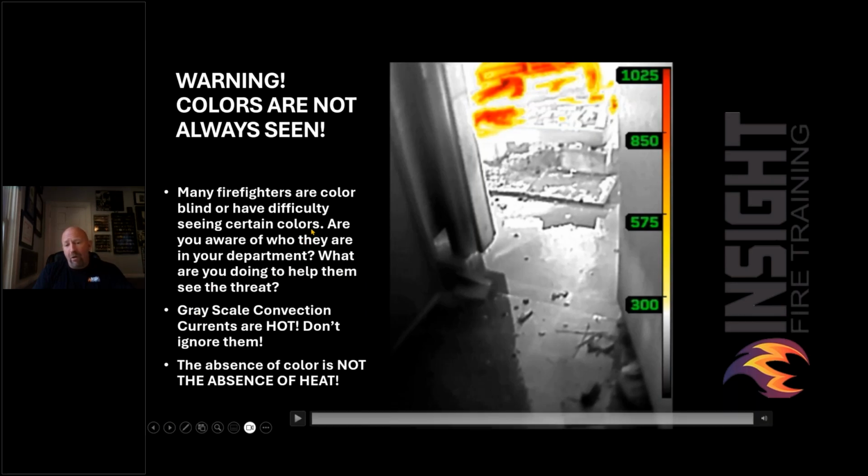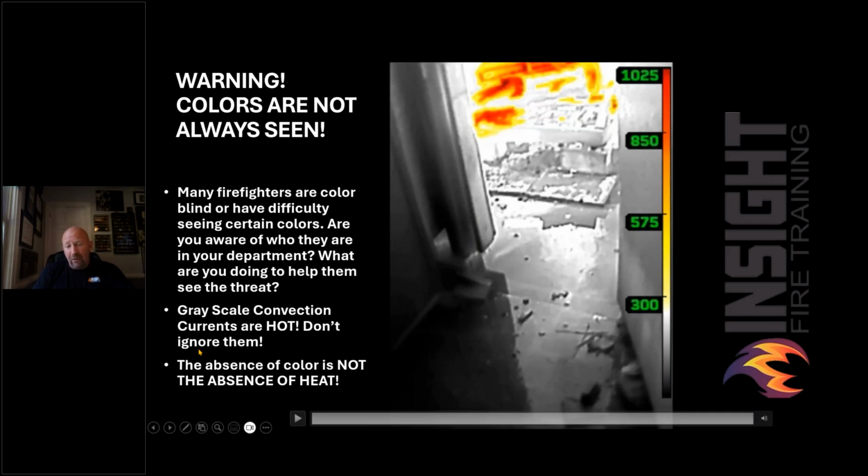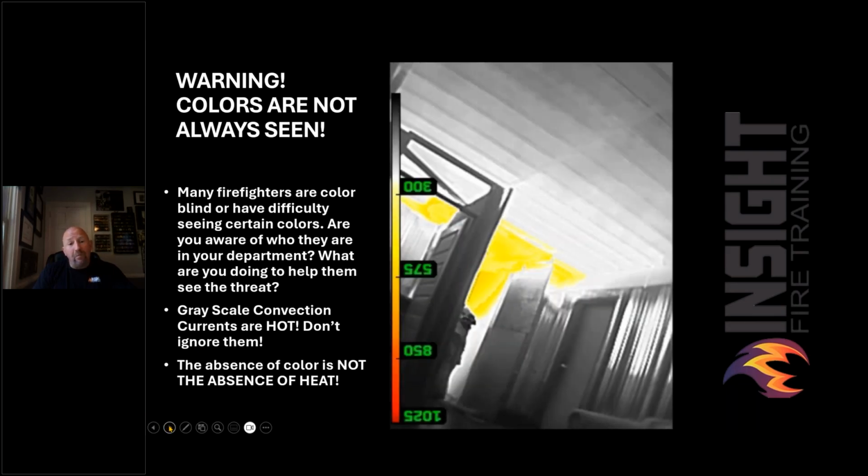But just please be aware of convection currents and the height of them. If you're not paying attention, you're crawling in a full exhaust. Numerous line of duty deaths have been pointed out where firefighters died in a unidirectional flow path. That's a full exhaust, and they were unaware of it. Many variables why, but when TICs were used, they did not understand what they were looking at. They did not know that that fast-moving gray white stuff was an oven. NFPA 1971 uses one specific test you ought to look at called a forced air oven test. You heard me right, forced air oven. That's a convection oven. That's what you're crawling in, okay?